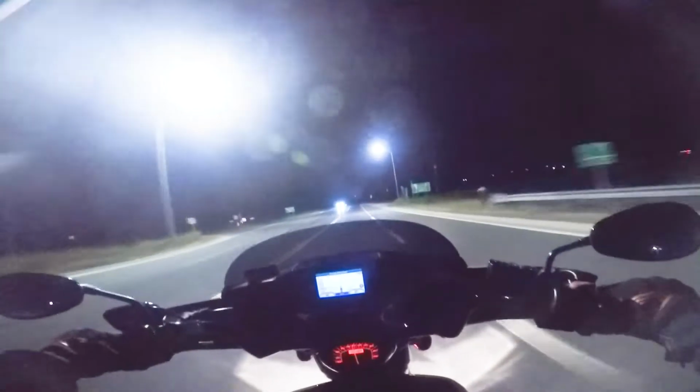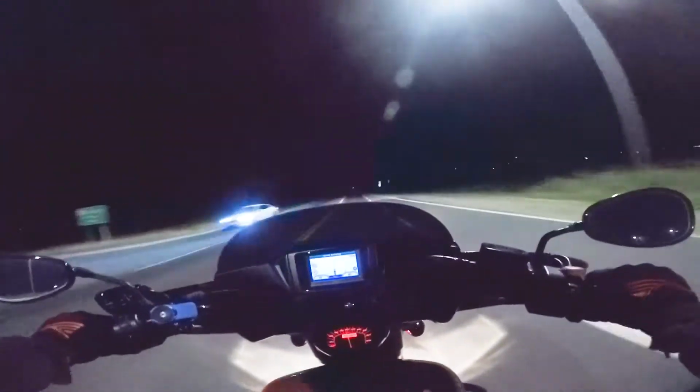Turn the brights off for a second. But like with anything motorcycle related, it's a risk every time, whether it's daylight or nighttime. It doesn't matter. Brakes are on. Actually, it's not too bad. No, it's not bad.